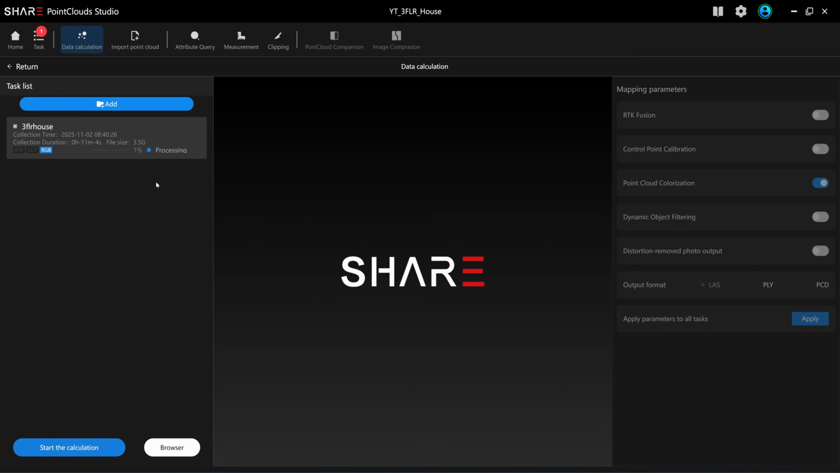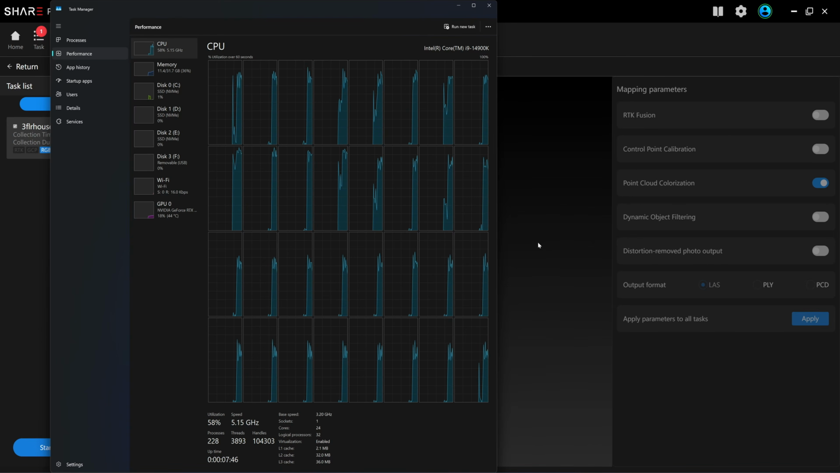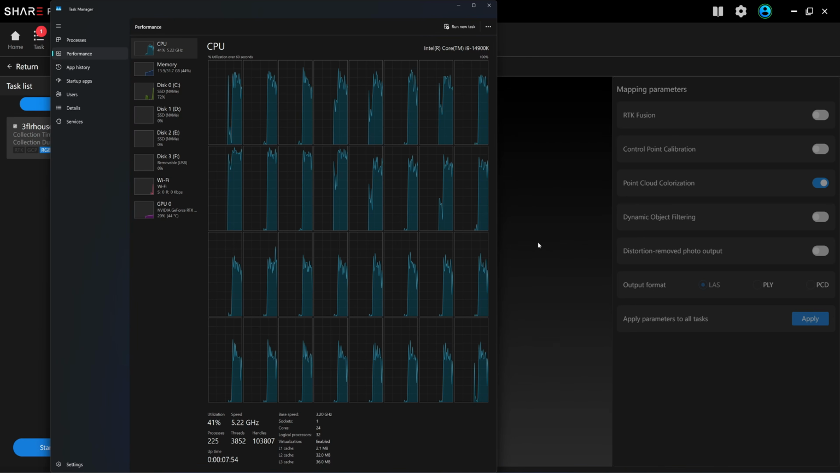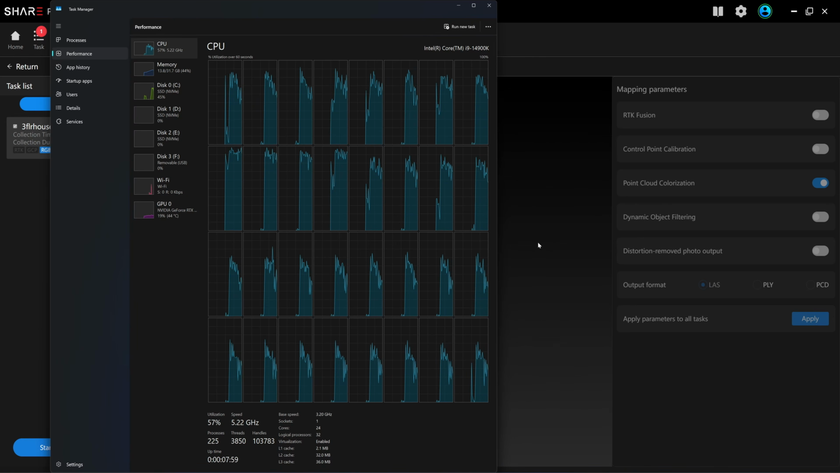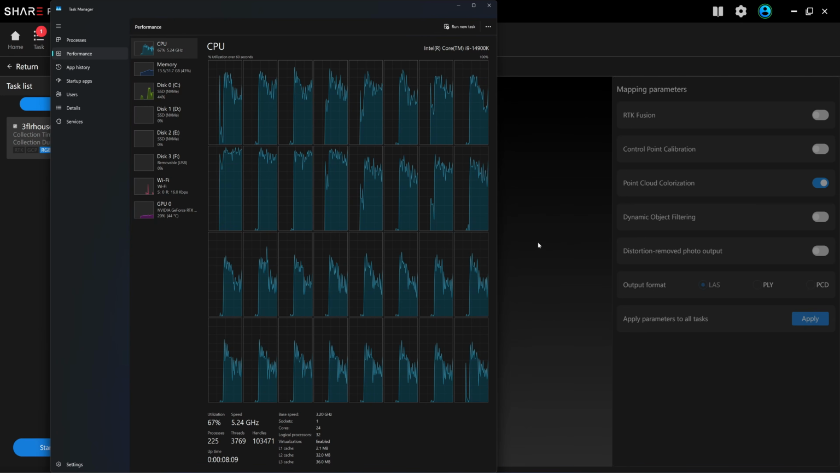Okay, now it's calculating. This is the CPU usage. If you have a multi-core CPU, like this one is a Core i9 14900K, which has 24 physical cores, it's going to use both the physical cores and the hyper threading. Keep in mind that you need a beefy CPU to process this point cloud.